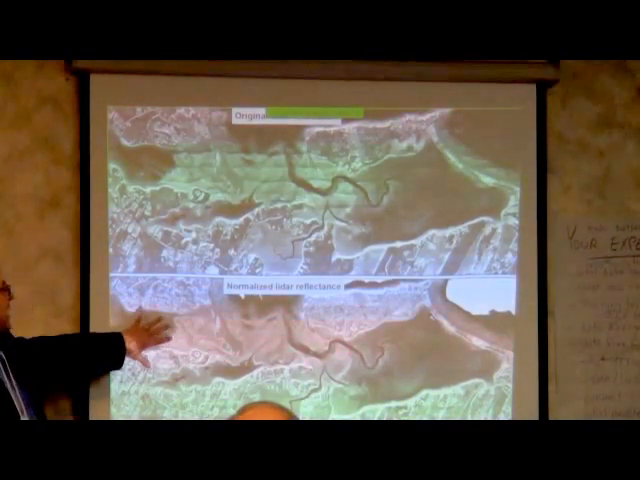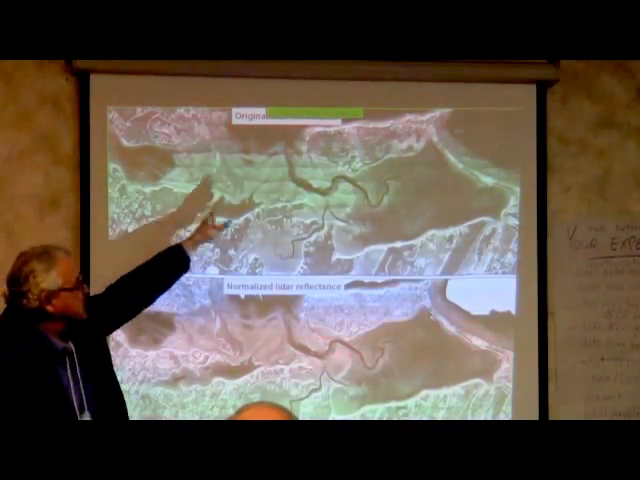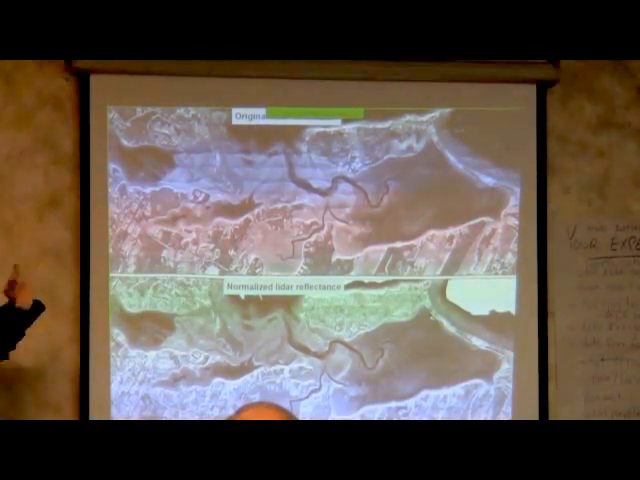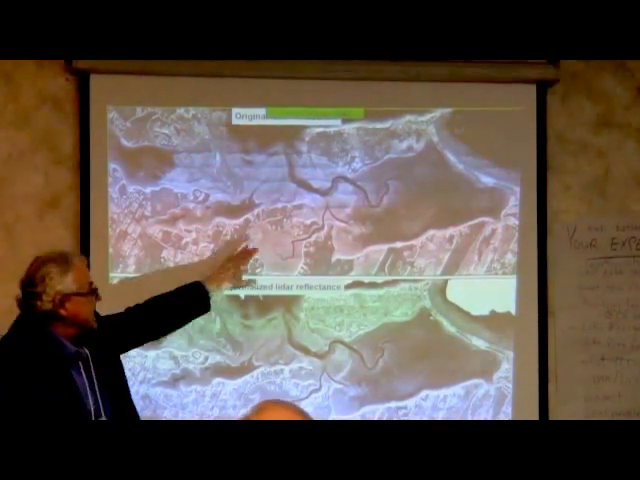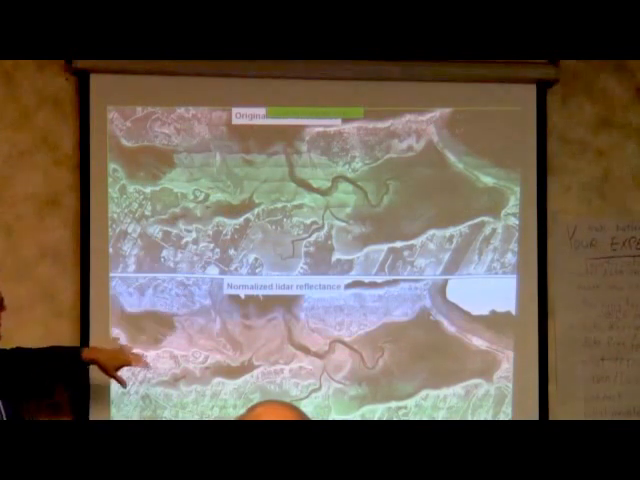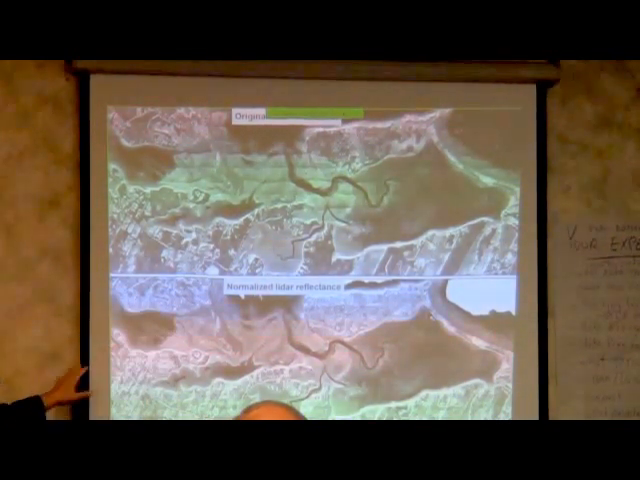Jennifer mentioned LIDAR for reflectance, and here's an example of the original flight lines, and this data is not calibrated when it comes off the aircraft. So you can see every individual flight line here. We've then normalized the flight lines so that we've tried to eliminate the seams.